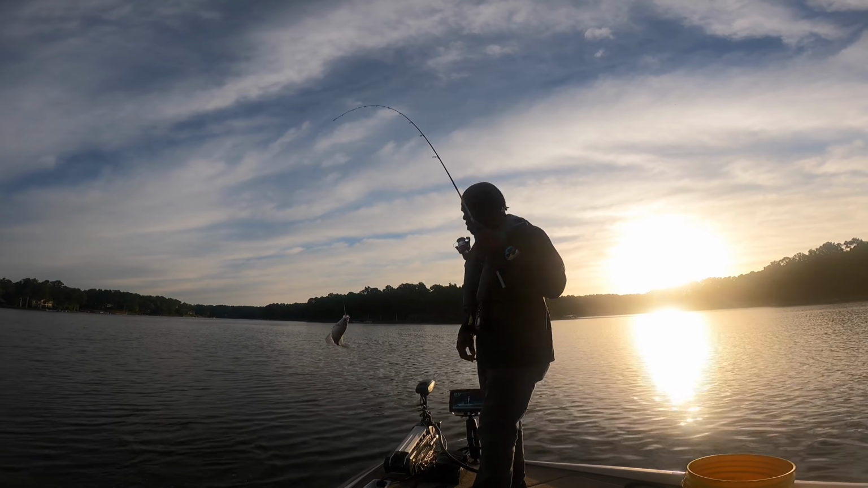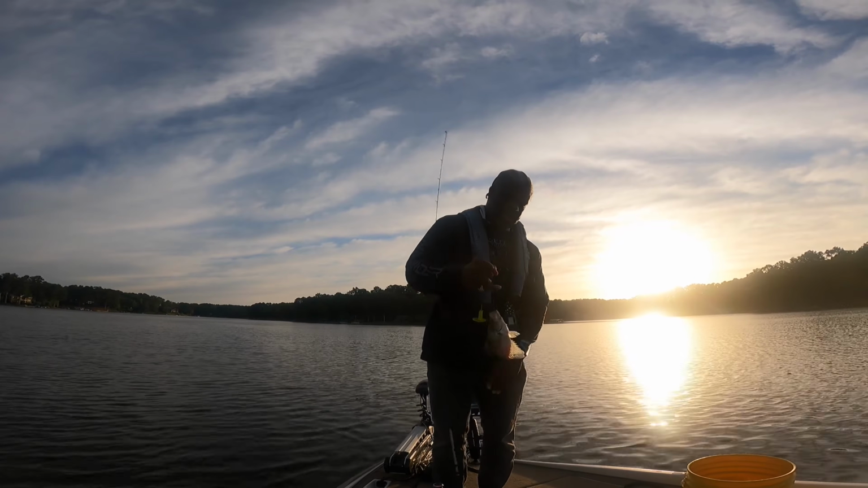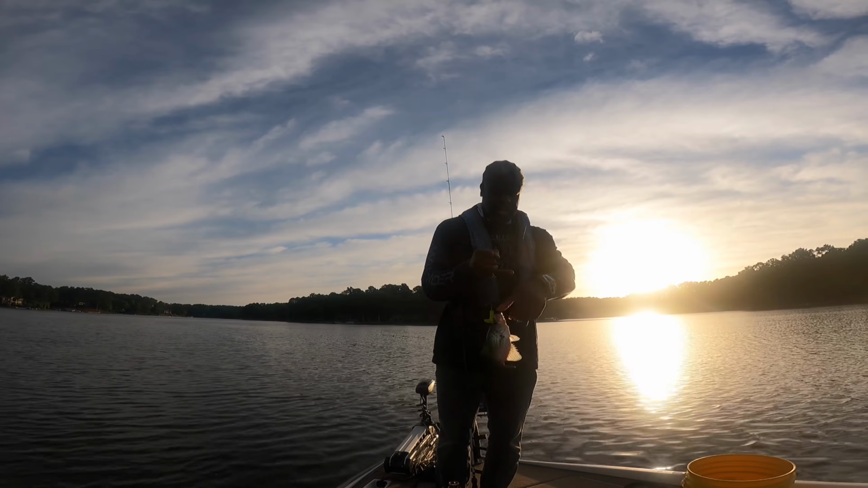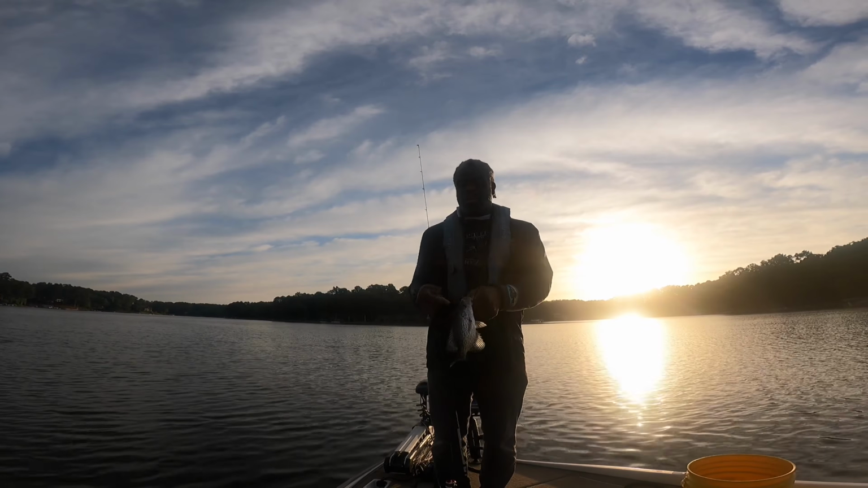She's gonna make the cut too. She might be about 10.5 inches. I'm keeping them dead. She looks short. Yeah, she looks short. She might be right at 10.